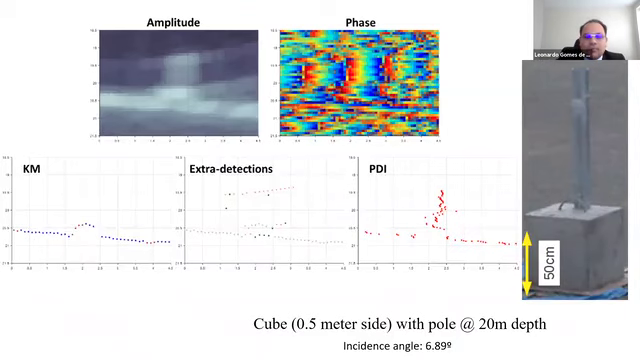In this second example, we have a 0.5 meter side concrete cube with a pole of 1 meter length at 20 meter depth. Sorry, I need to drink. The amplitude and phase data are shown here at the top, and these 3 are the solutions. Note KM means Kongsberg Maritime, the manufacturer of the echo sounder that I use.